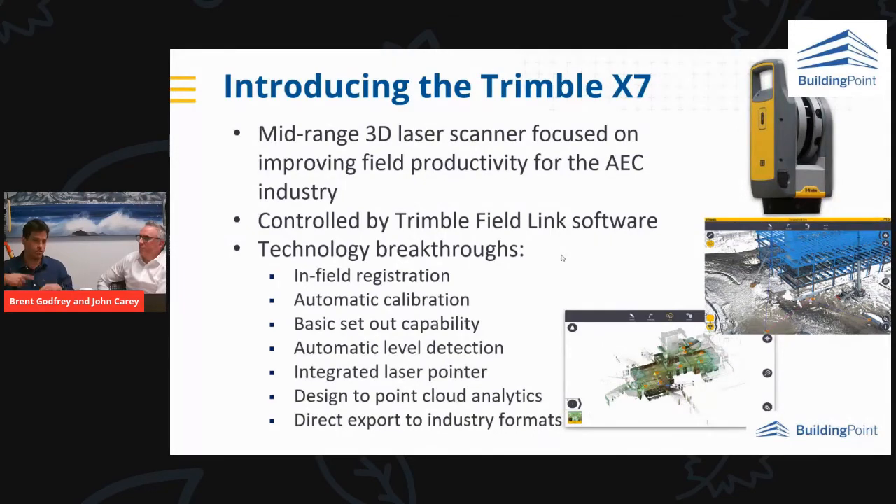When you turn it on, it runs through an auto-calibration routine and gives you a calibration report every time you use it. It has basic set-out capabilities and automatic level detection. The survey grade compensator on board means we're looking at about 0.3 of a millimeter in level over 20 meters. It's got an integrated laser pointer, and I'll show you where that comes into play later. And I'd say most importantly is its ability to take your design and compare it to your point cloud and do those analytics in the field.